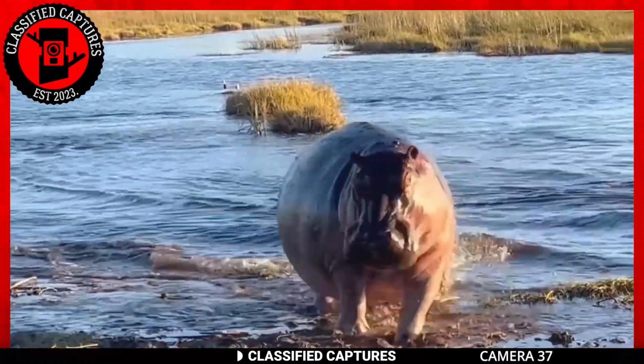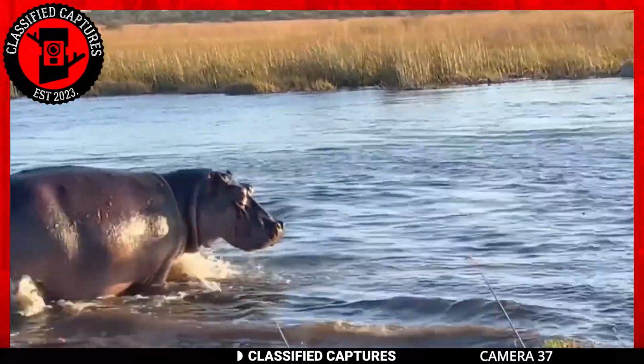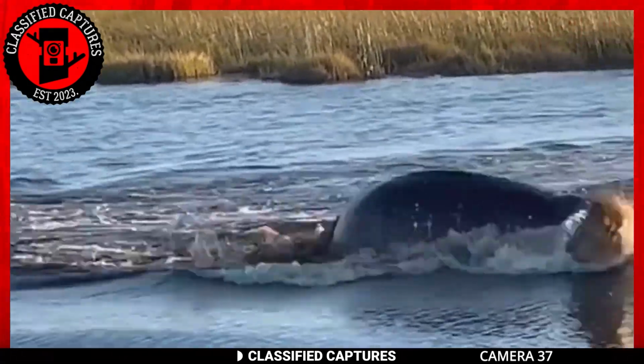The lion may be the king of the jungle, but not on the hippo's turf. It just doesn't work like that. The hippo is one of the most territorial and aggressive animals in the wild. It gets more dangerous when it's in its own waters.